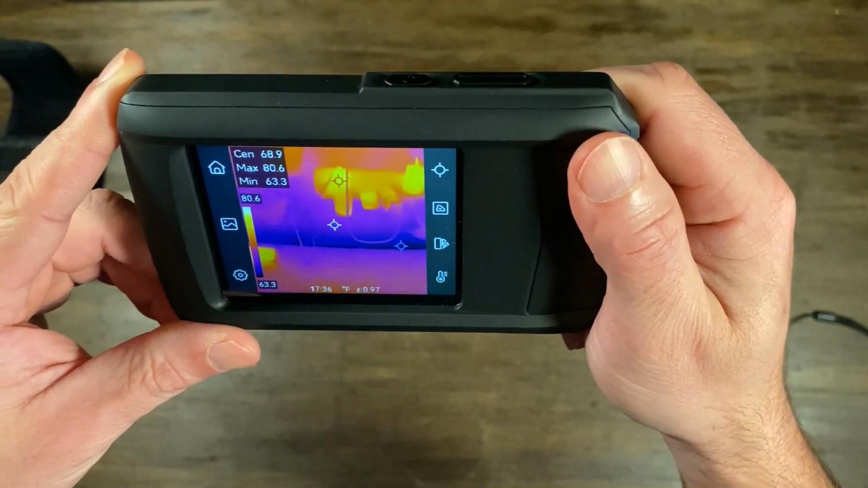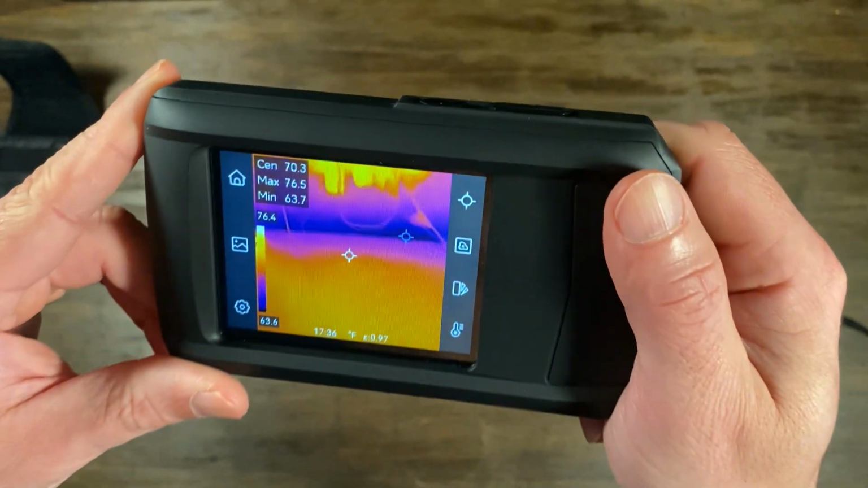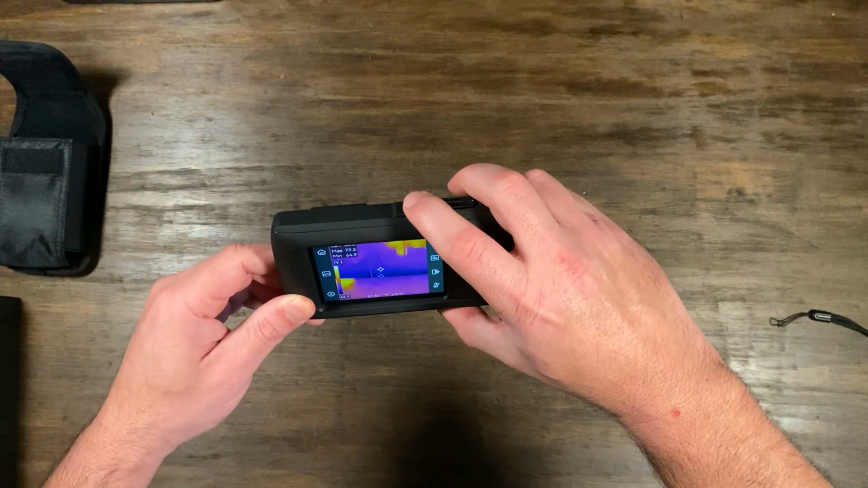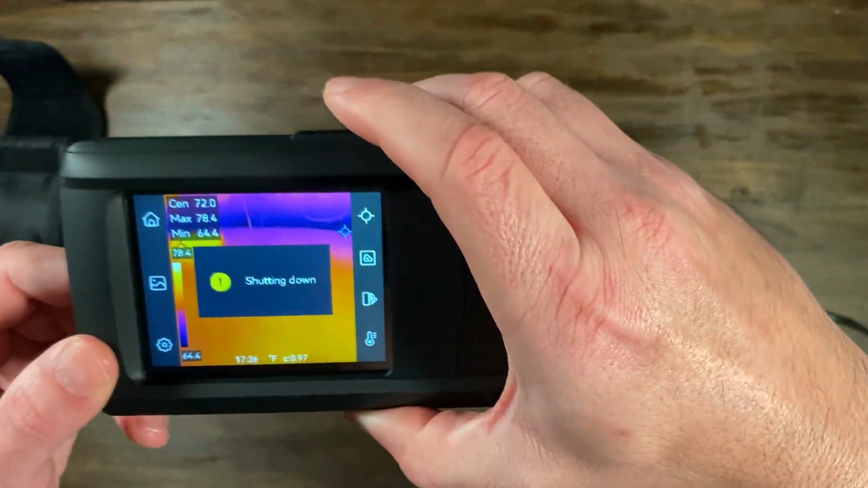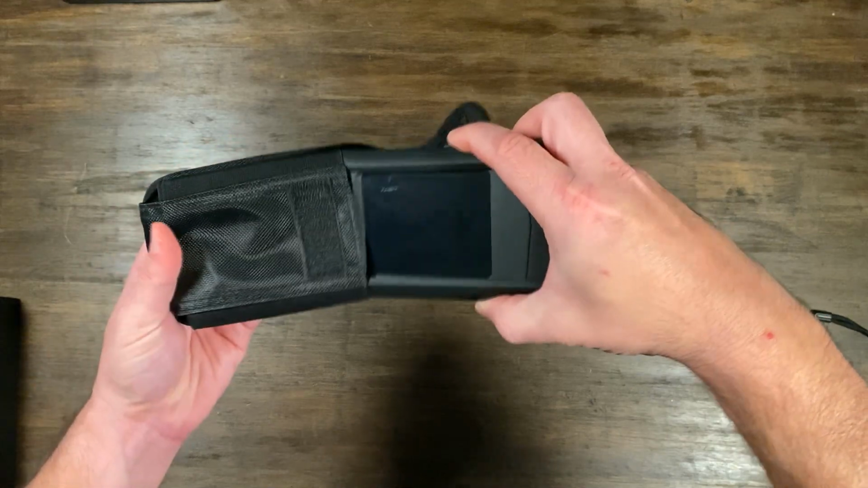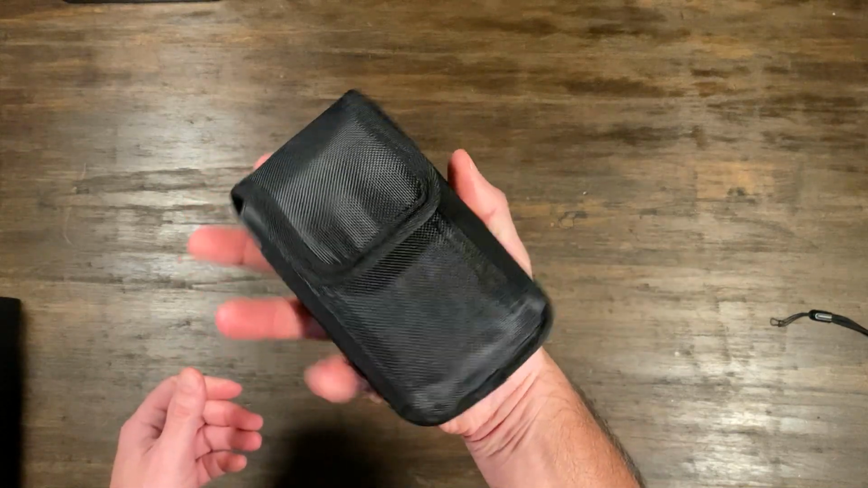They say it's ideal for professional inspections, diagnostics, and more, and for the DIY guy that really wants to do things himself. It's pretty sturdy, it's nice and heavy. It feels like if I drop it, it could take a hit, but you wouldn't want to do that because it comes with a little lanyard that you put around your wrist while you're holding it, and it has a mount for a tripod or some kind of handle device.